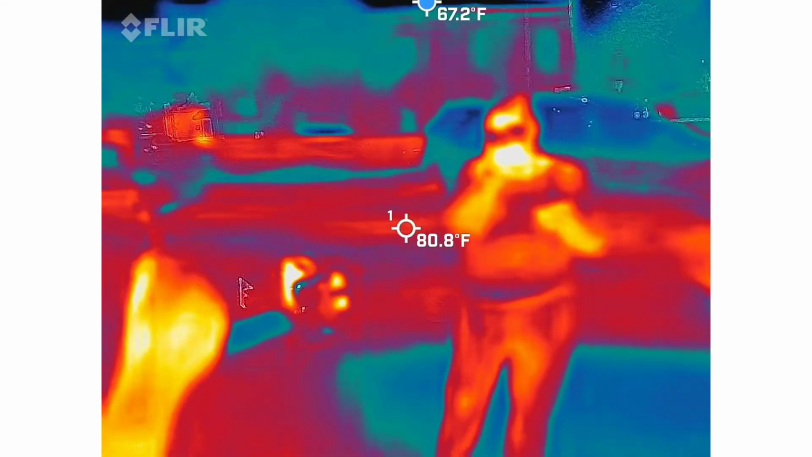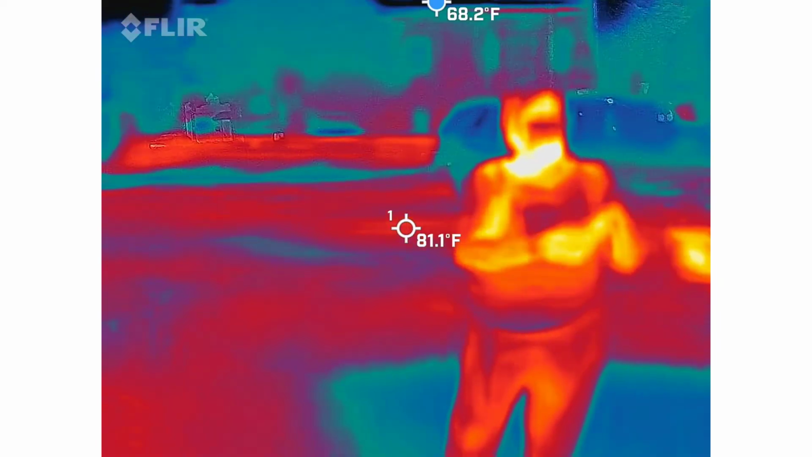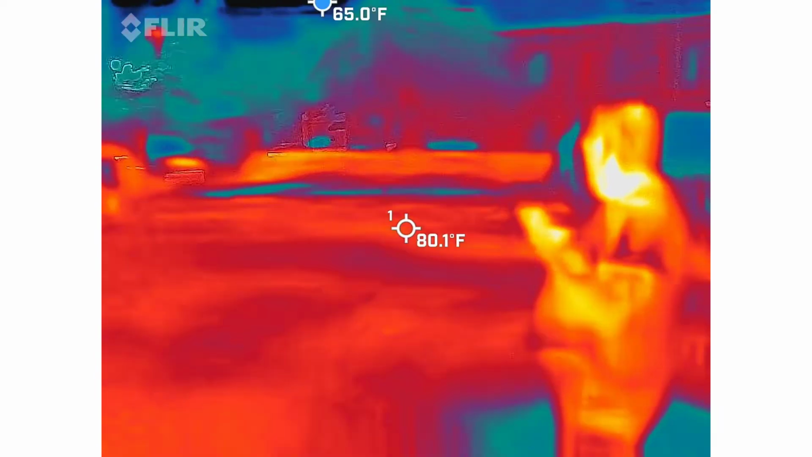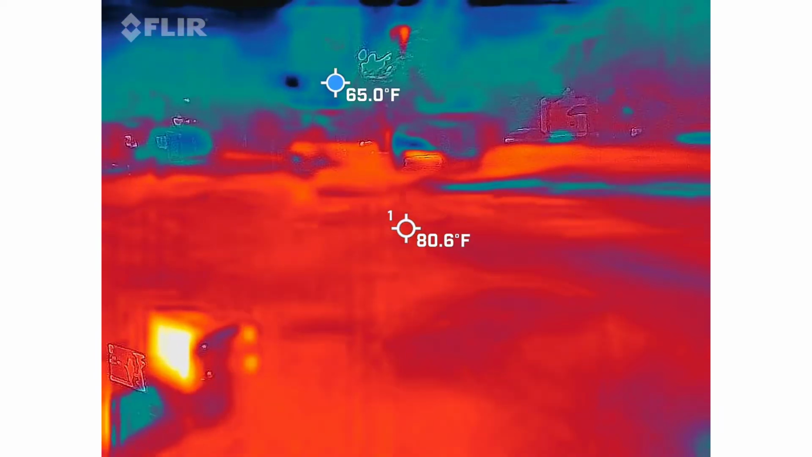Look at her wandering by herself. See, she was supposed to be the scared one. What? I said, look at her wandering by herself. She's supposed to be the scared one. Or not knowing anything that's going on. It's right next to you, Yolanda.